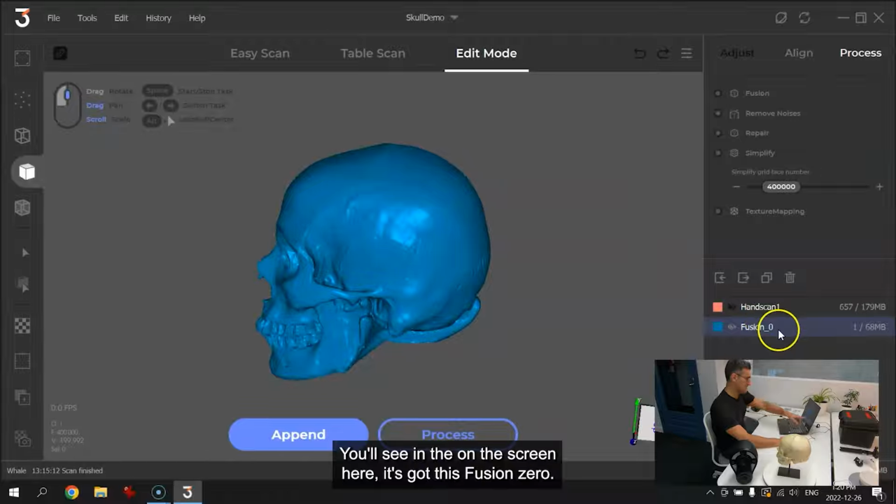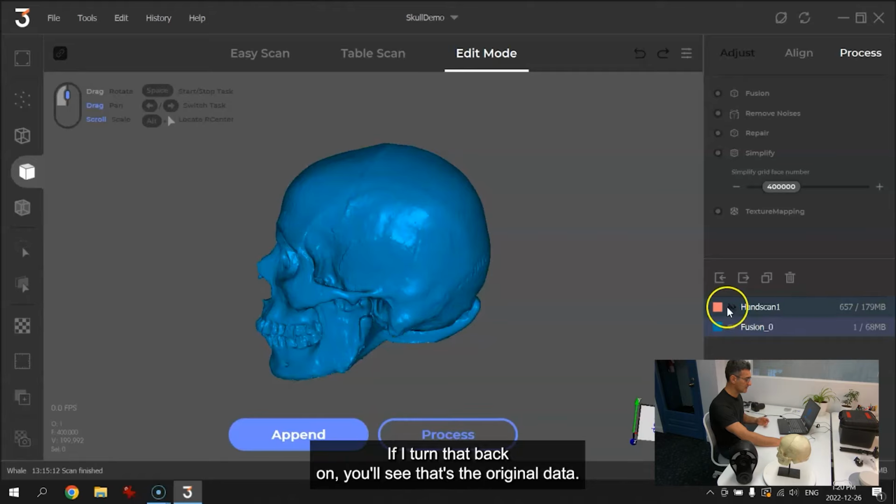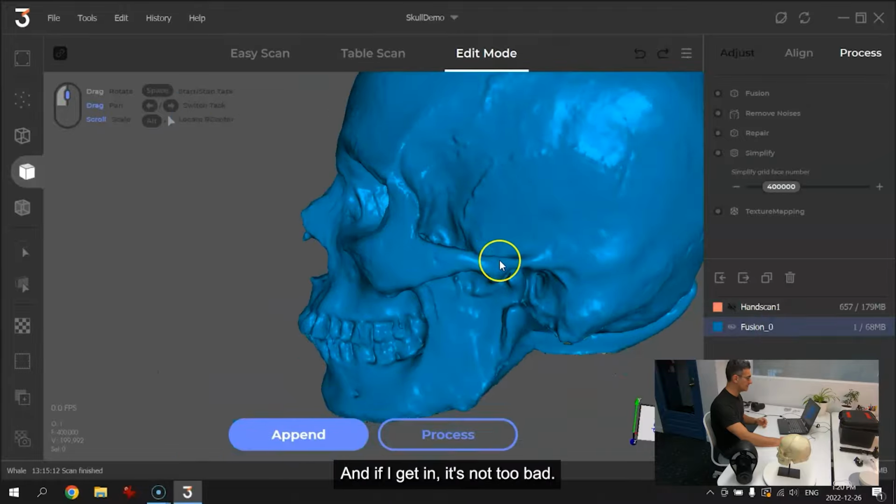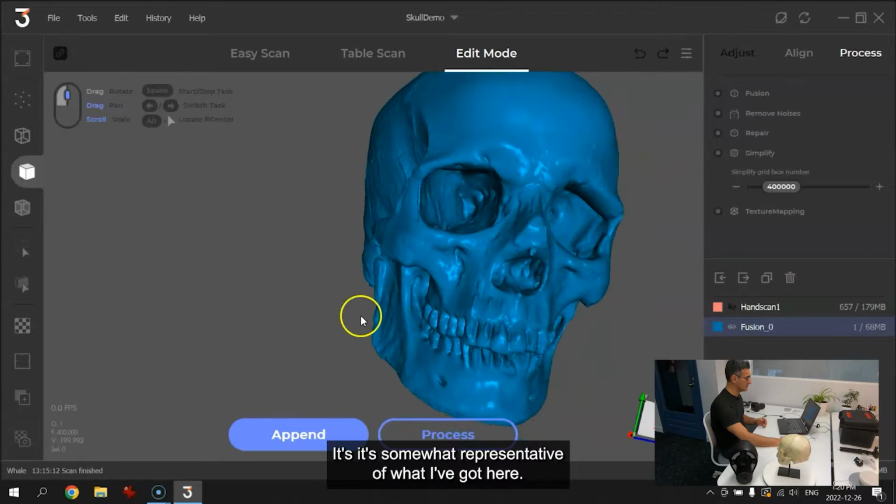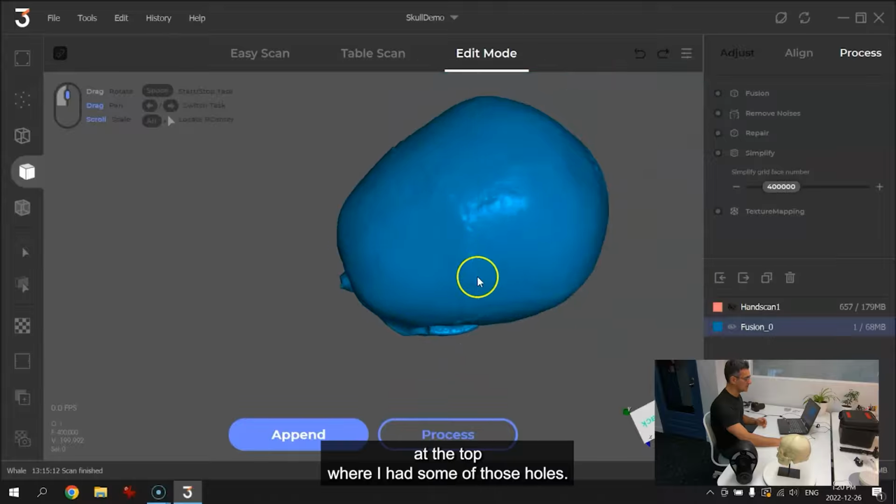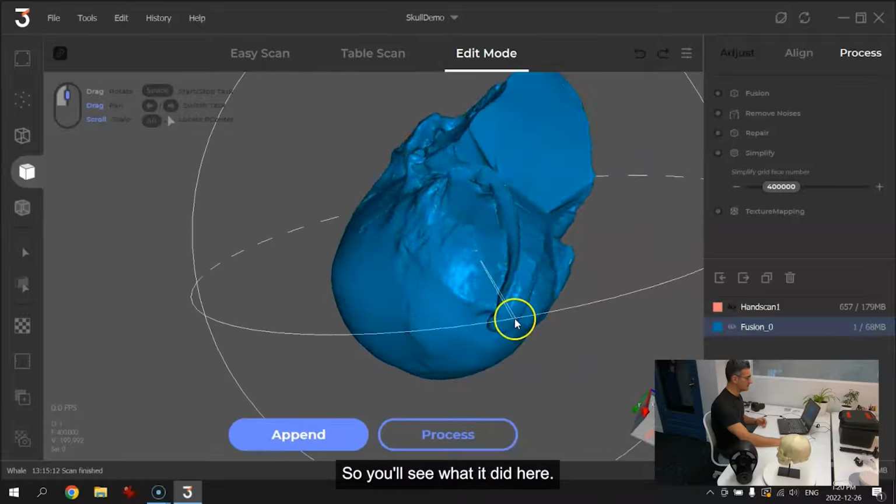You'll see on the screen here, it's got this Fusion 0, so it's created a new model for me. I have the original data here. If I turn that back on, you'll see that's the original data. I can shut this off, and now I've got my Fusion here. And if I get in, it's not too bad. It's somewhat representative of what I've got here, and I don't want to get too critical at this point, but not too bad. At the top where I had some of those holes, it did a pretty good job. At the bottom here, though, you'll see what it did here.